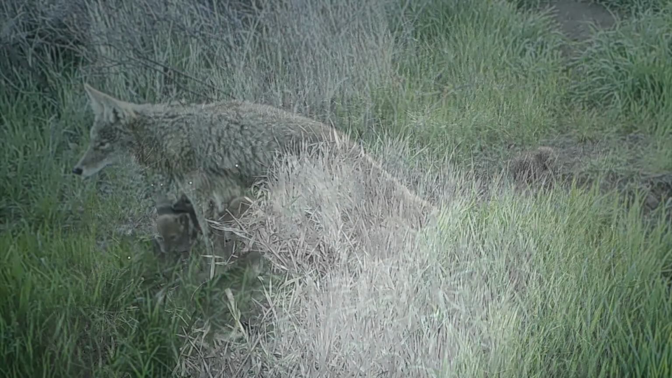In October 2023, we set another camera at the Coyote Den in Sierra Valley. We were pleased with the results 2 years ago, especially the social dynamics during estrus and maternal care, but we knew we hadn't seen everything.